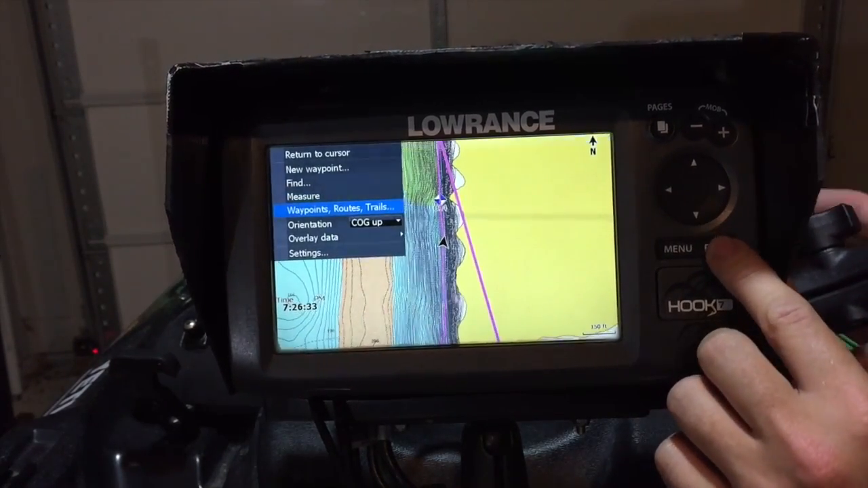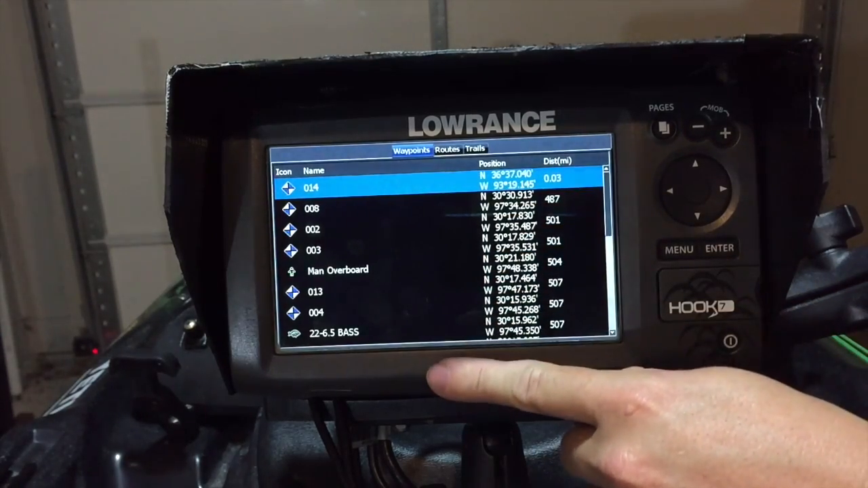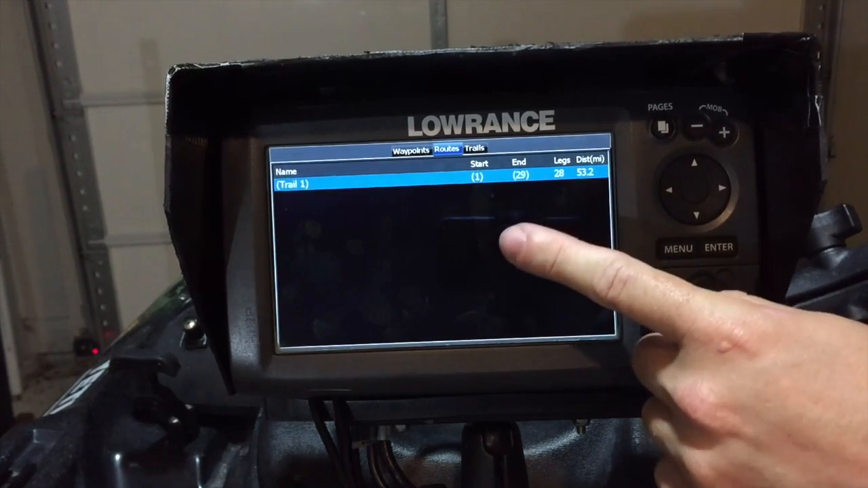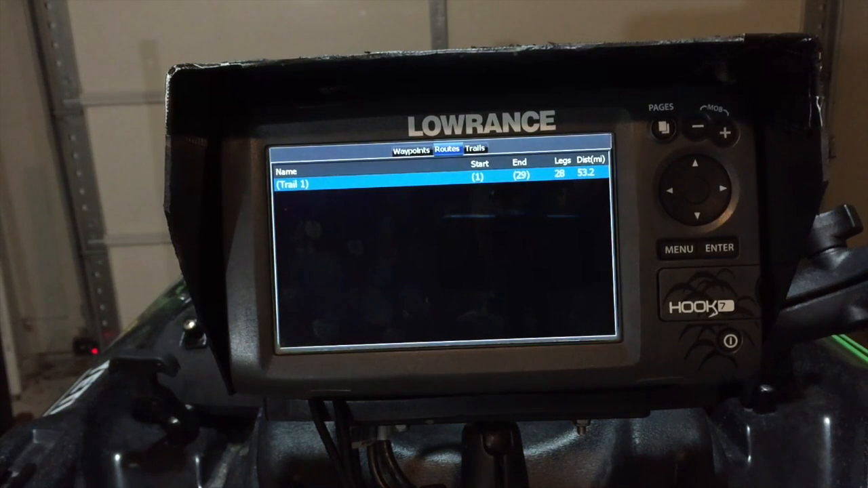Next one down is waypoints, routes, and trails. So you can see here, there are 14 waypoints saved on my personal one. My routes, I have got one route. It's a distance of 53 miles because it is one long continuous trail. So every time you're going out, if you would like to start a new trail or a new route, you just need to make sure to go in and hit enter for new trail. Because basically, I have traveled so far in this kayak a total distance of 53 miles.